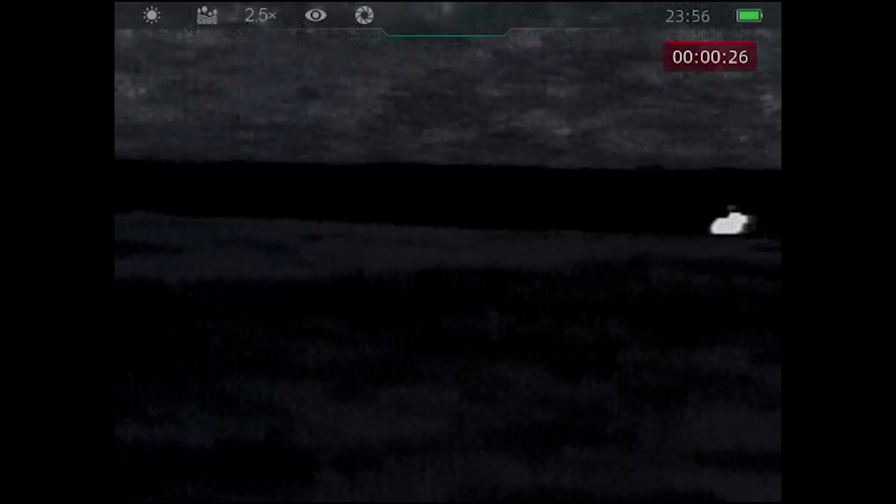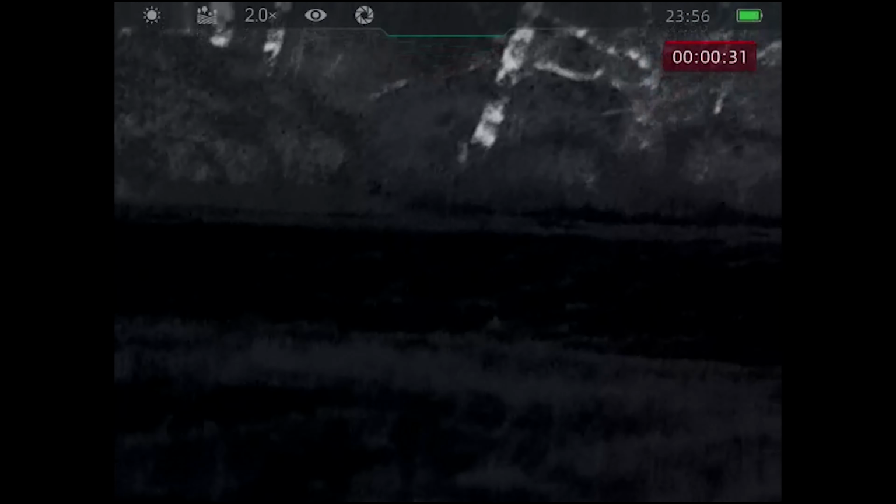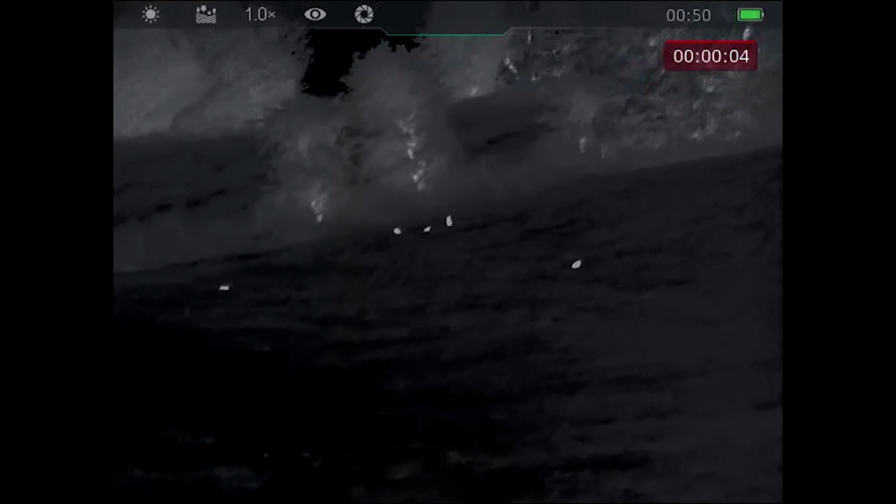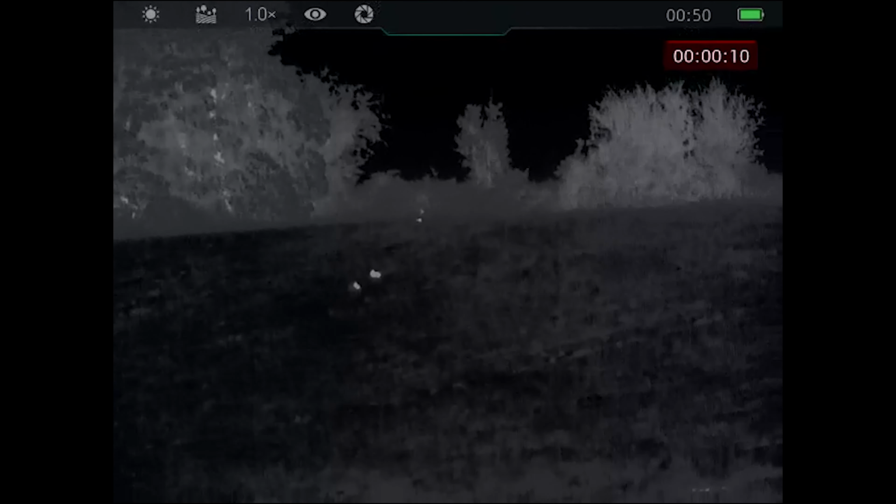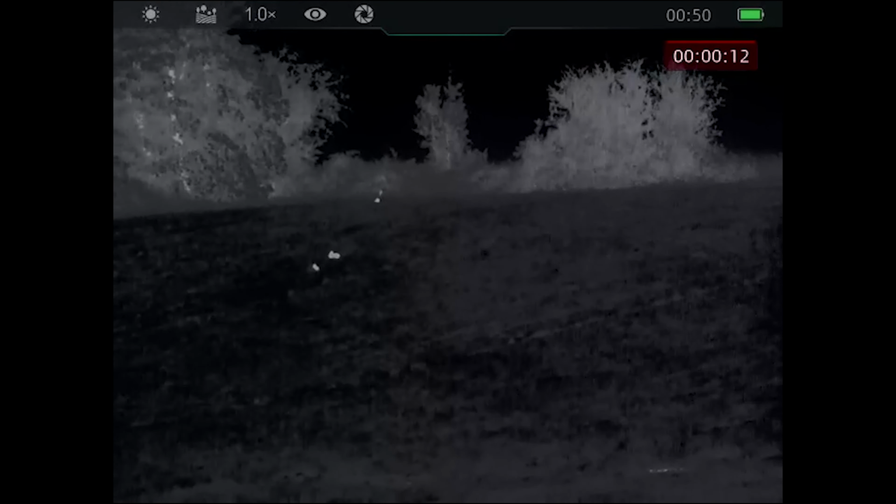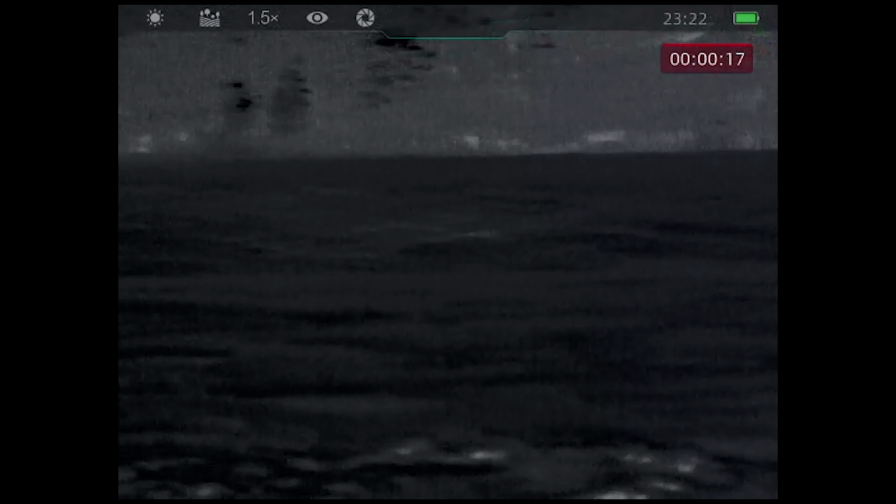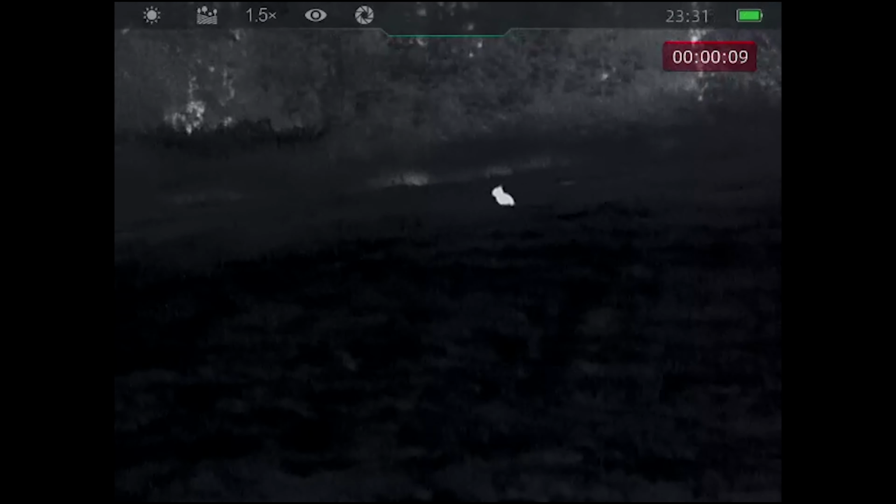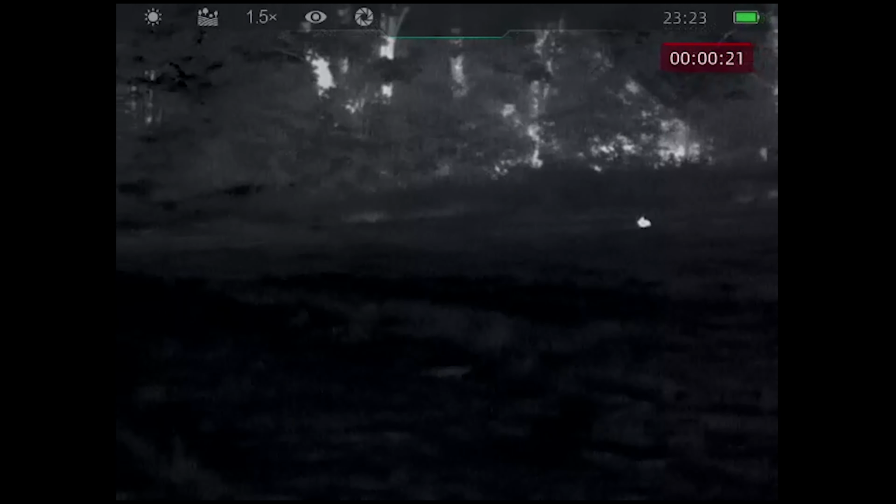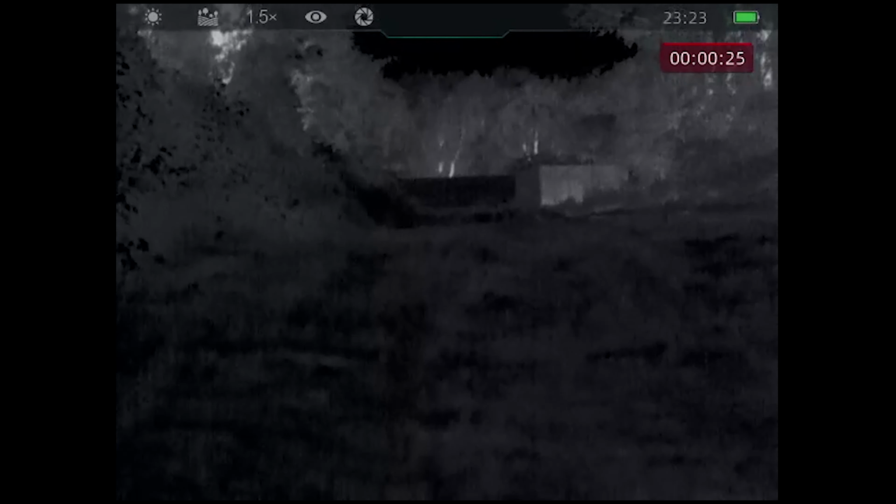So here you have a prime example as to why you need a thermal spotter when you're out. As you can see, the rabbits there to the left, in the bush, are just fading away. I couldn't see them, but yet the spotter was picking them up. The scope wasn't even picking them up, so at least the spotter was there. Again, it picks up the rest of the rabbits, the one here right on the hedgerow and the other two at the bottom of the field. Again, right down to the finest detail, to where their ears are, what way they're facing, everything. This thermal imagery is absolutely phenomenal.